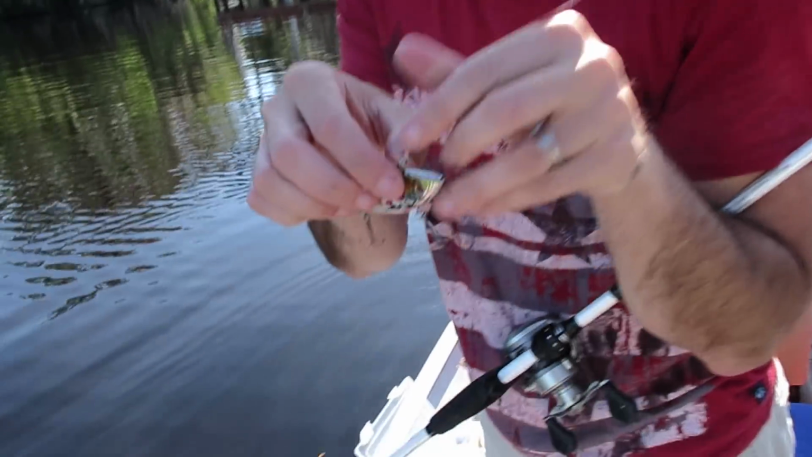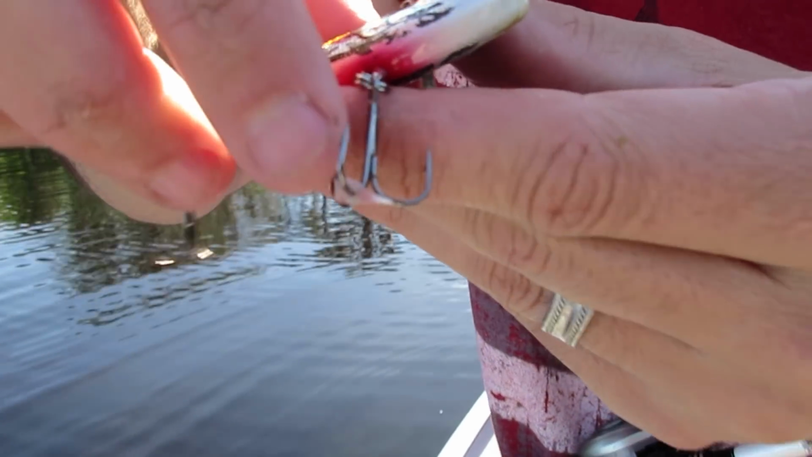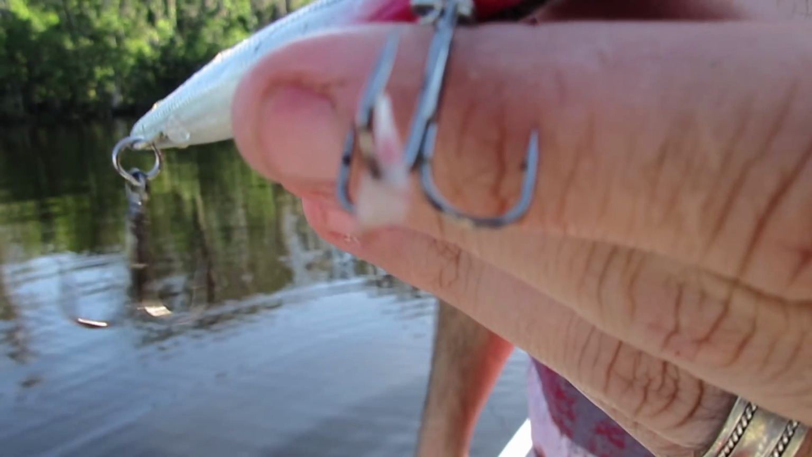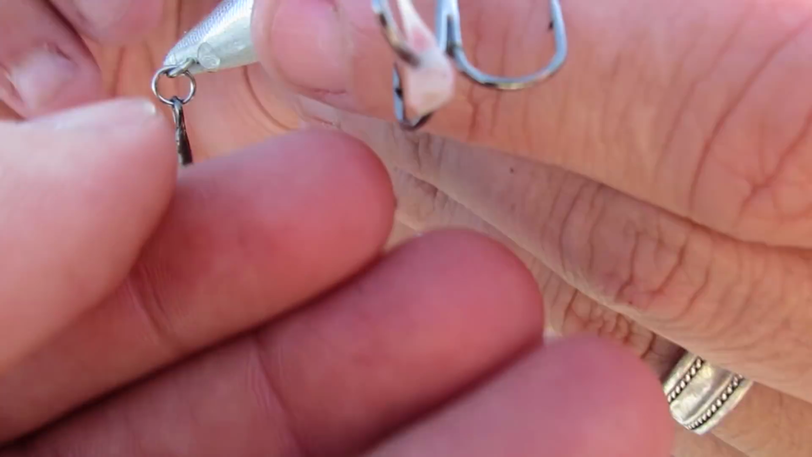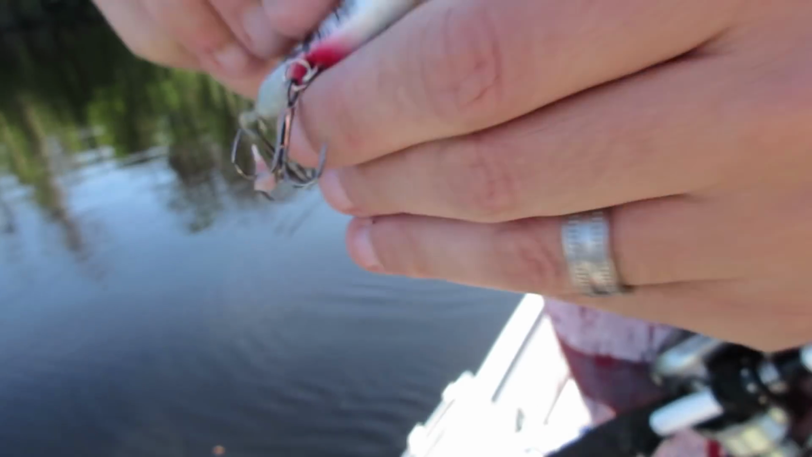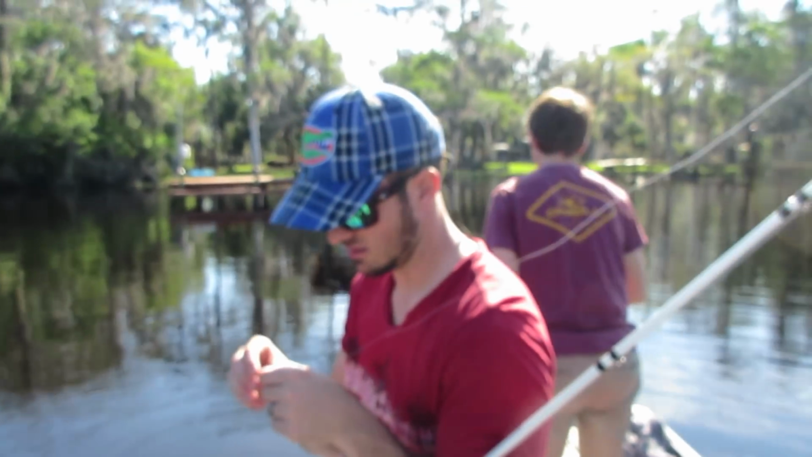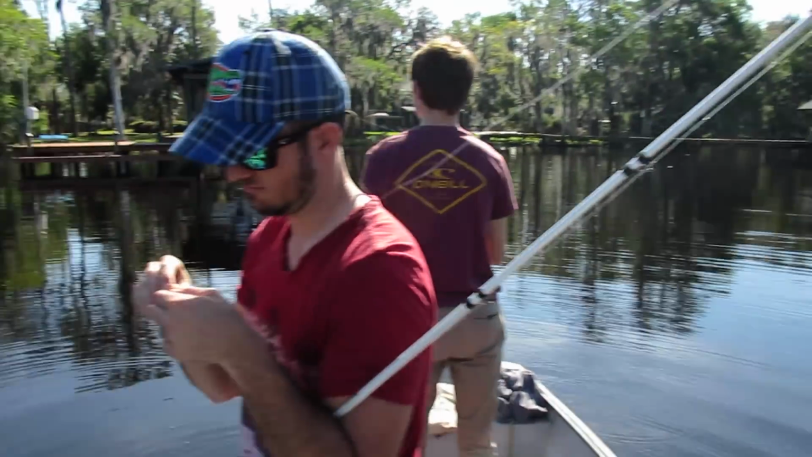So Randy just hooked up into something. That is a tooth. It left a tooth on the actual hook. Yeah. That's the craziest thing I've ever seen. I don't know what that is. If anybody knows what that could have been, mention down in the comments below what it might be.